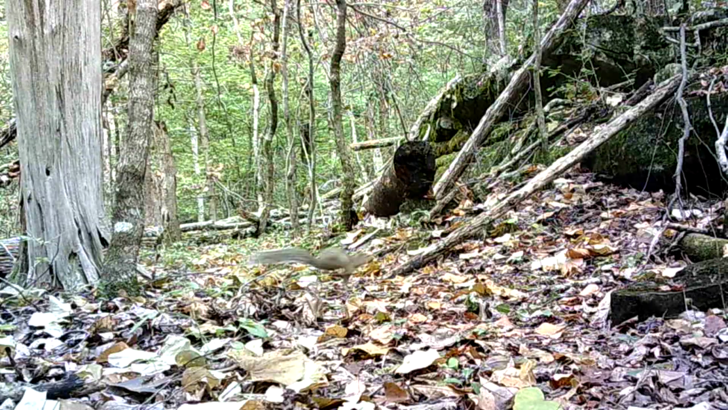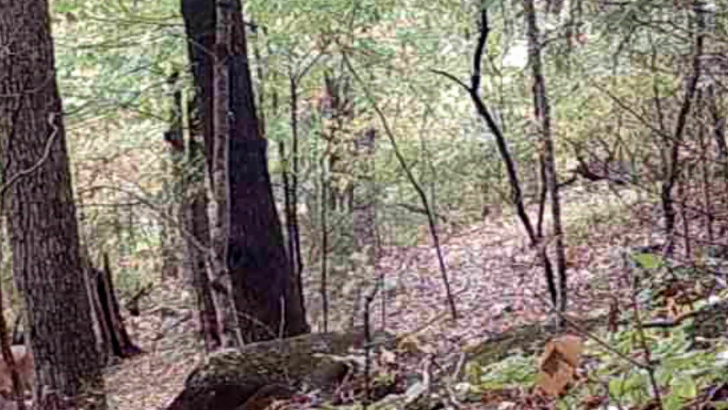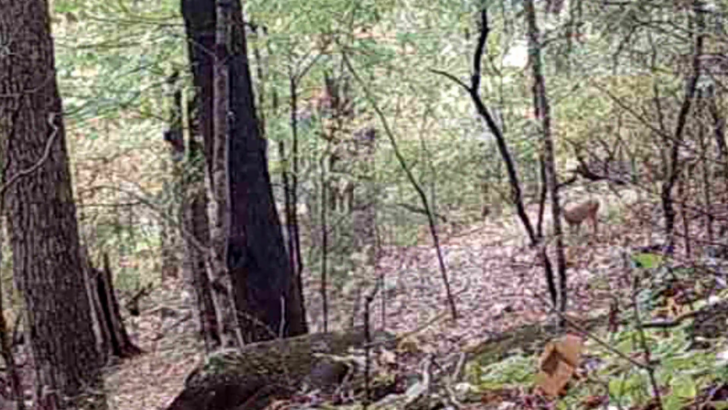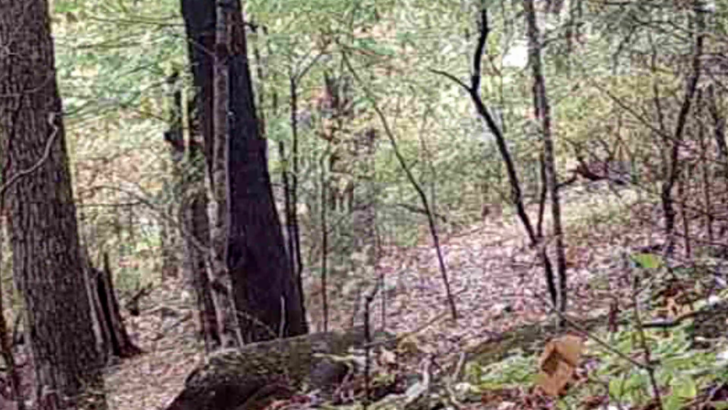Well, up on the ridge, the little squirrels are just running everywhere. They're having a really good time. And out in the woods, on this ridge, these deer just mosey around all day long. This looks like the set of twins following Mommy around. It's been so hot up here, I don't know how they stand it.